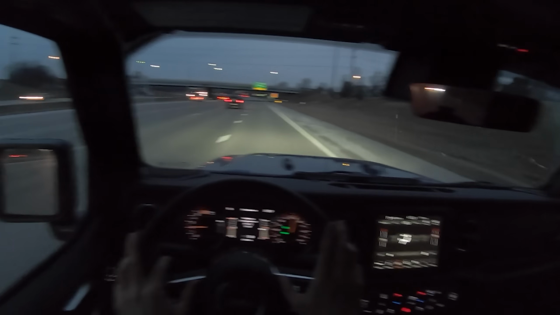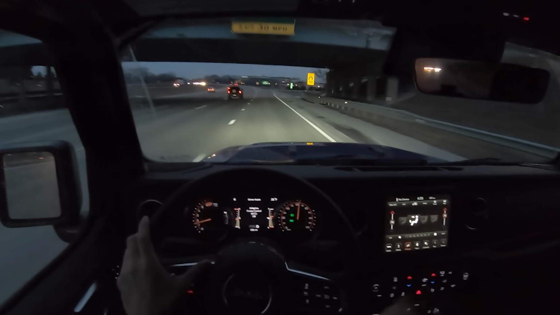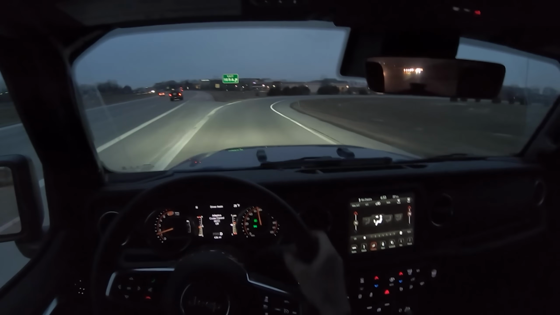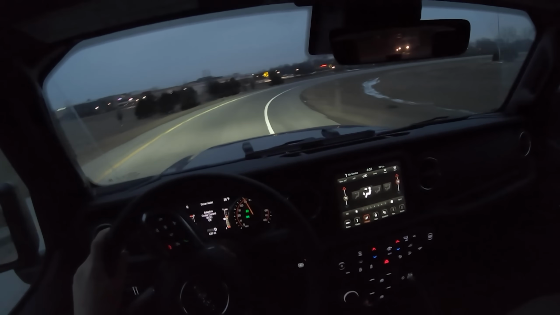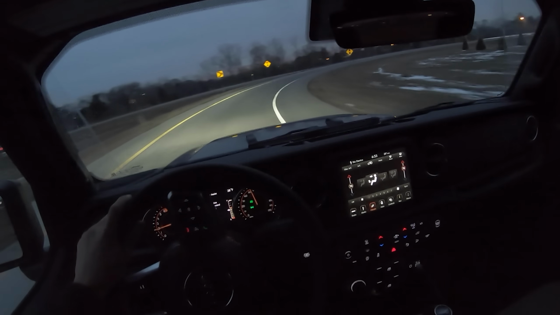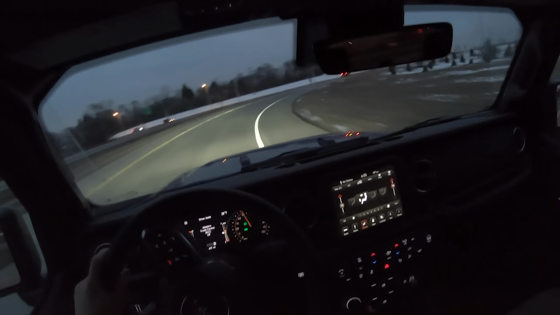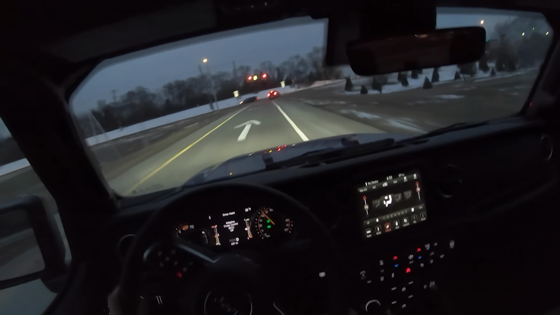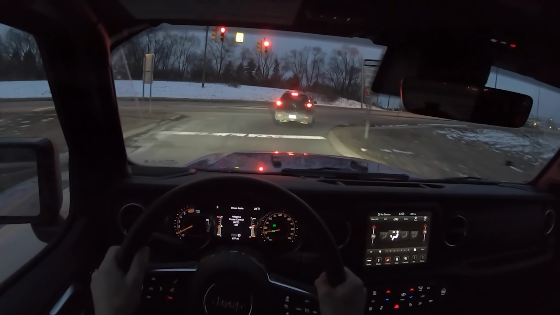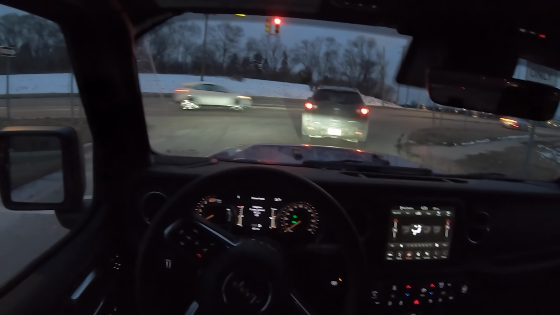Handling, it's Jeep-like, it's a little bit funky. Ultimately, it has a good amount of grip. It has a good amount of capabilities around the corners. Like I can easily enter this turn at 50 miles an hour and keep it going. It's neutral, it feels good. There's very little steering feel, however. Brake pedal does feel awesome. It's really, really nice and firm. Feels like you have more than enough brakes.